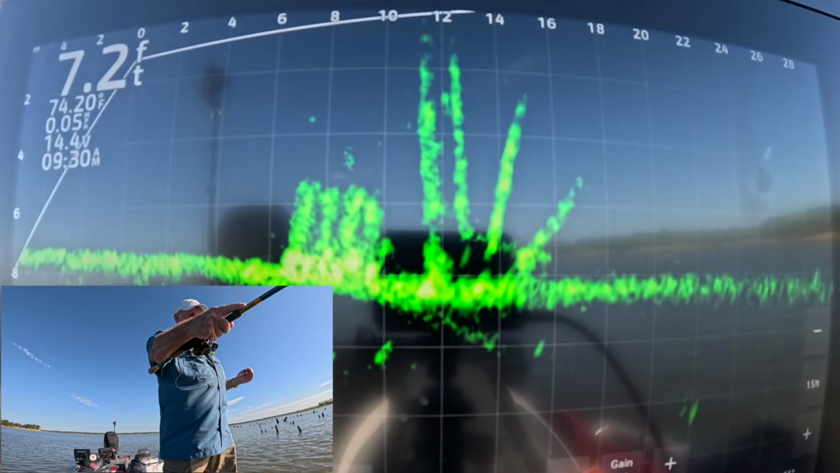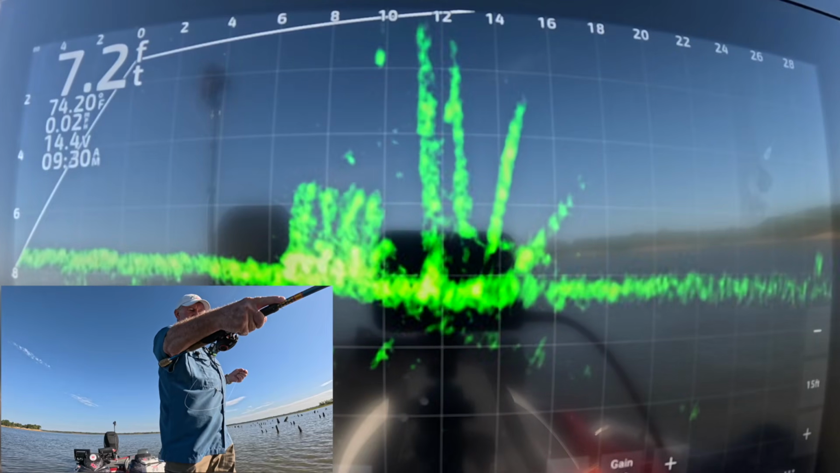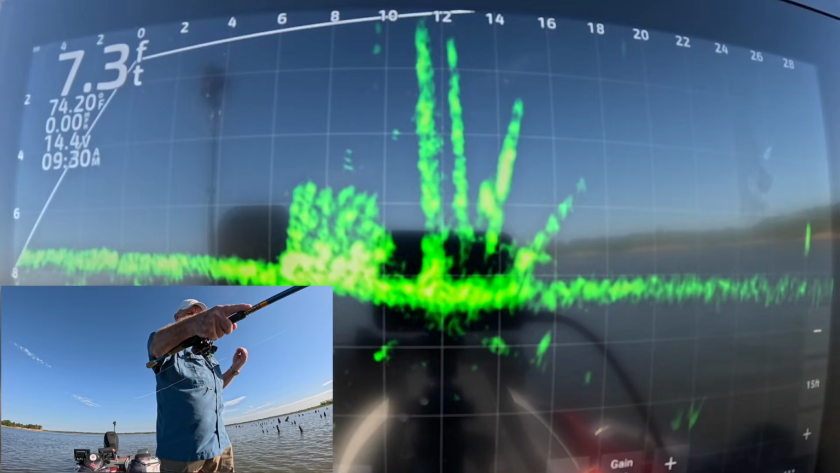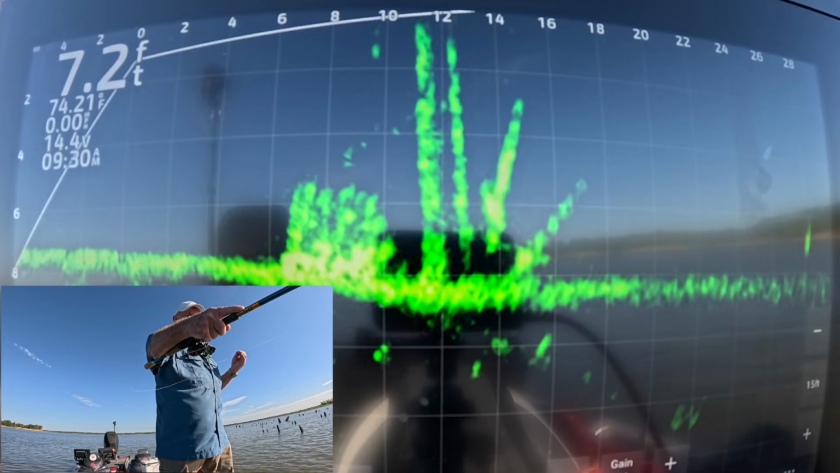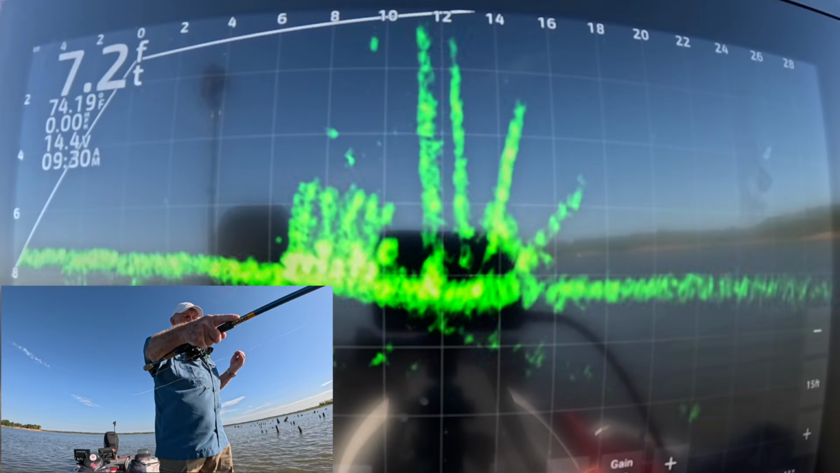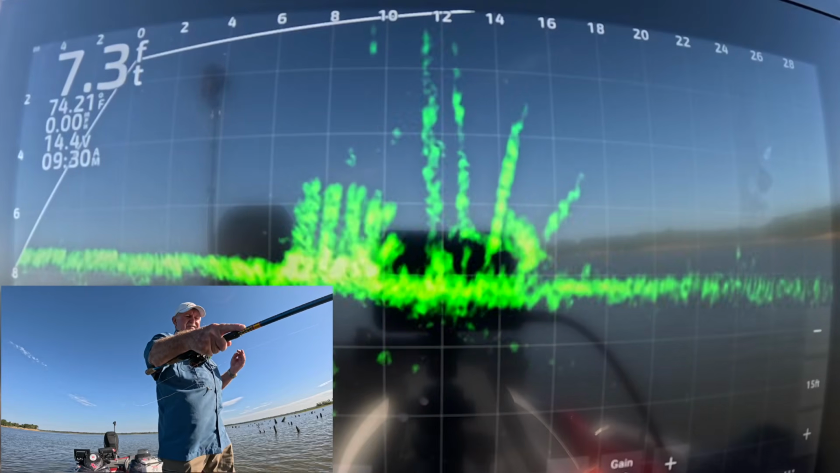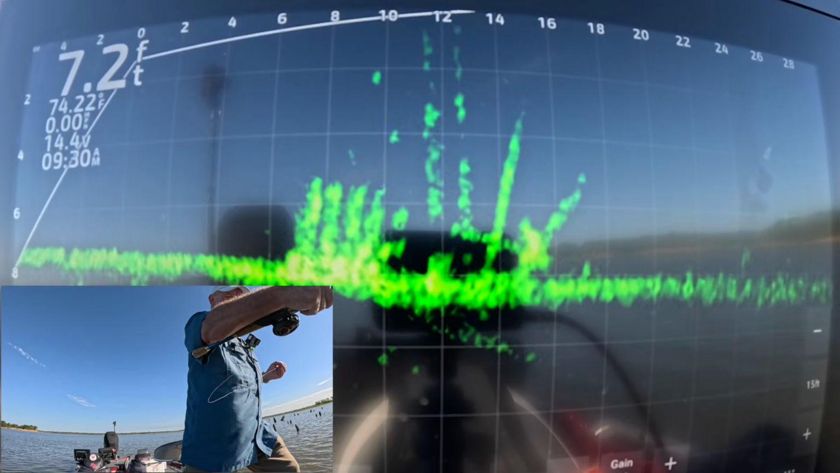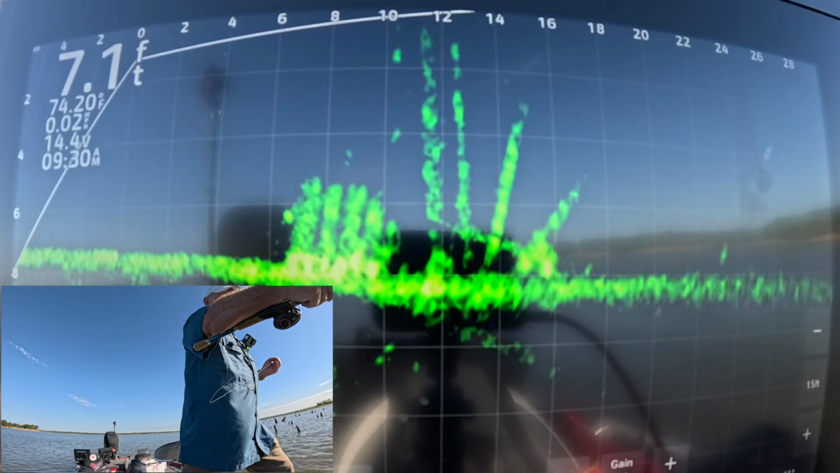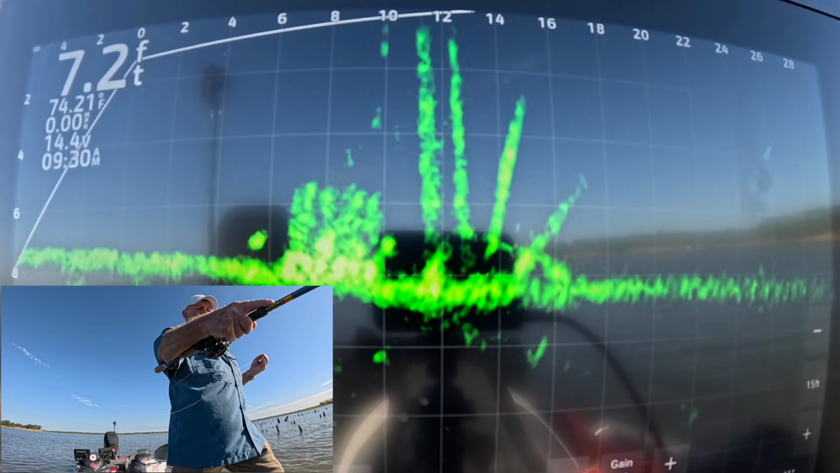That one, I think, is still there on the outside edge. Cannot get him to bite, though. These fish just swim in and out of that stake bed.